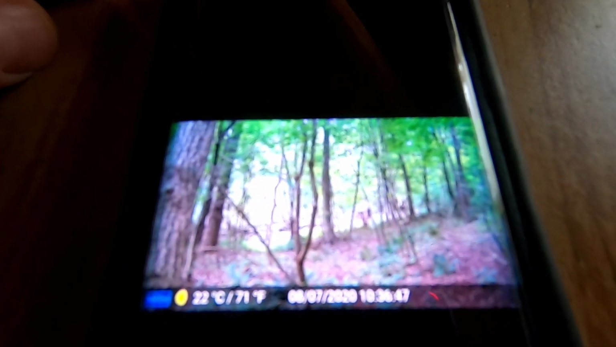I don't know how many times you guys ever seen this, but this video here is of a groundhog that actually climbed up in the tree. I don't think it's a very big groundhog, but there's a groundhog up in the tree. Not very often do I see groundhogs up in the tree.